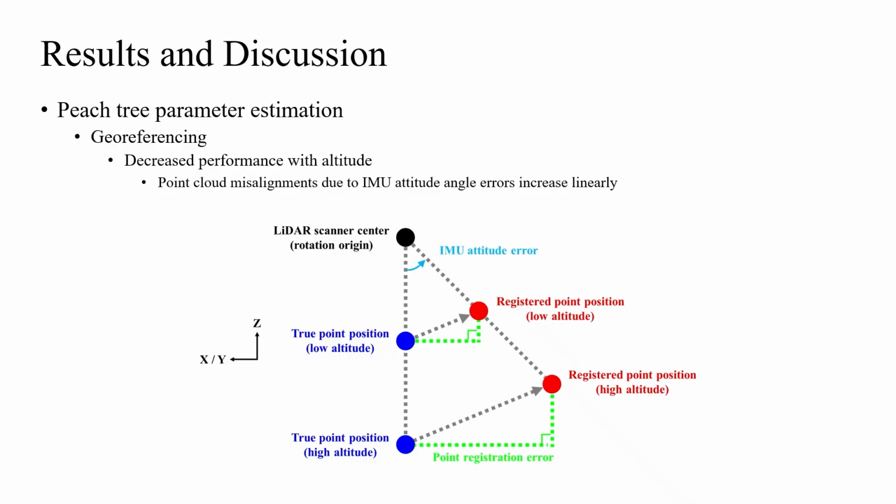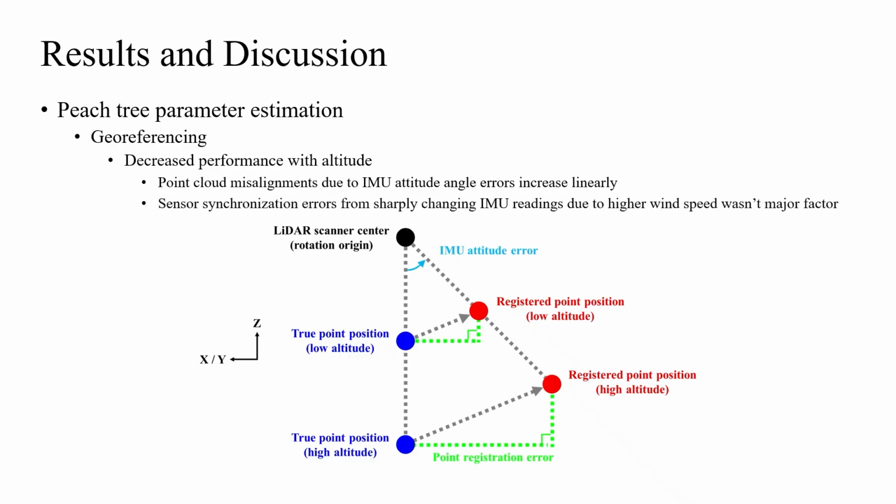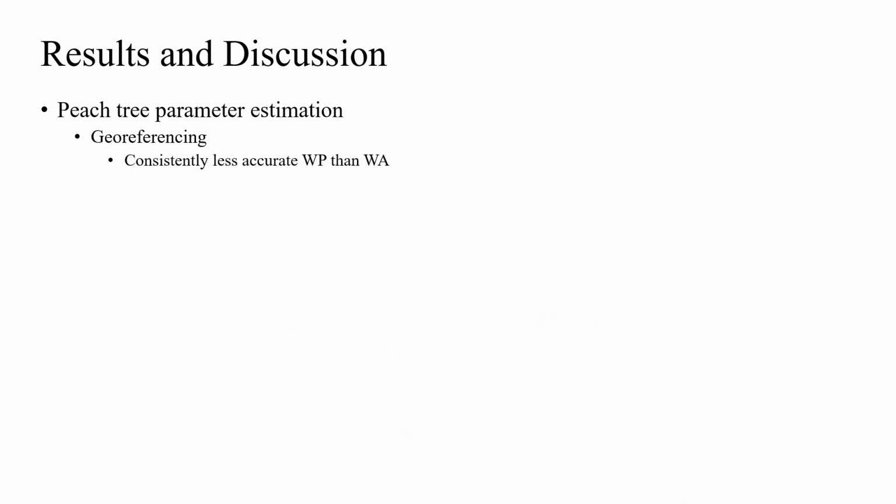Although wind speed could be higher at high altitudes during data collection, which would cause more sensor synchronization errors when IMU readings changed sharply, we do not think it was a major factor that caused the lower accuracy of georeferenced high-altitude LiDAR point clouds. Another interesting observation was that the WP estimations were consistently less accurate than WA, and we believe it was mainly because LiDAR points were much denser along the WP dimension than the WA dimension.